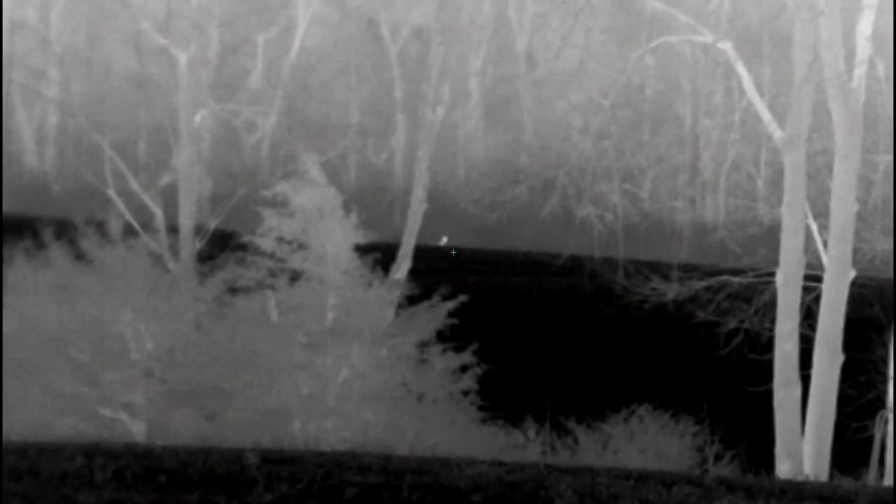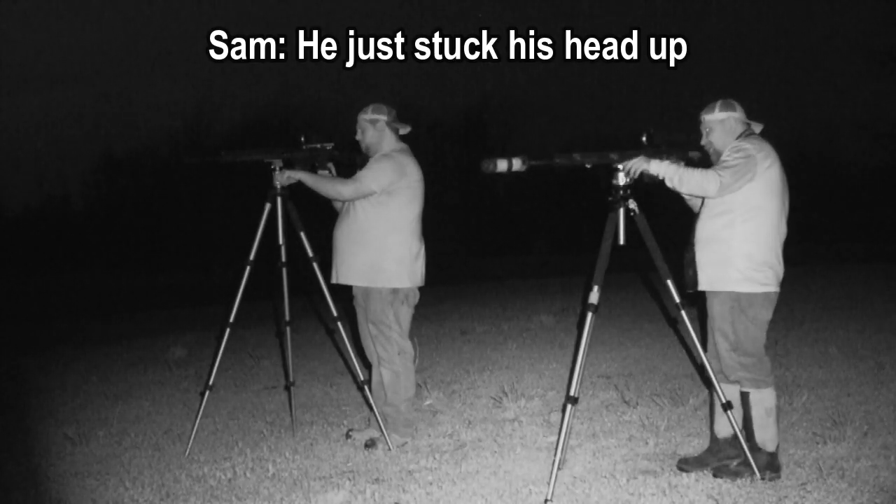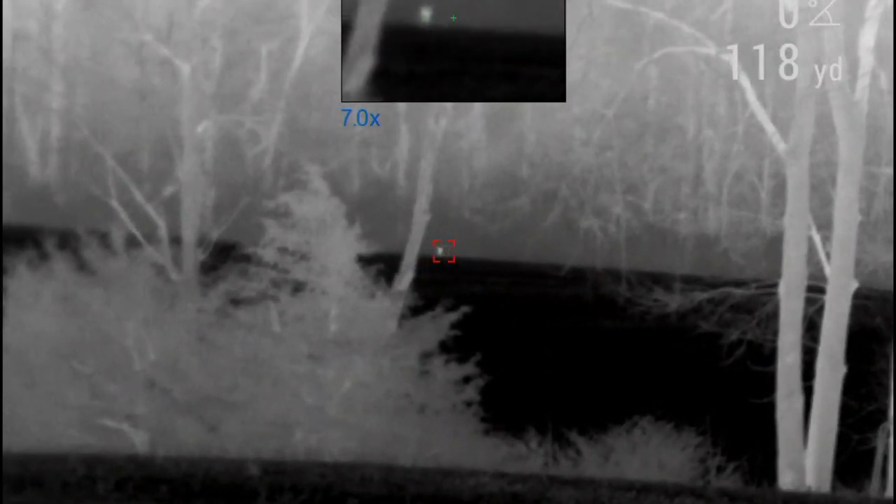See him? Right on top of the hill. To the left of the tree, scan. See him? There, he stuck his head up. There's another one. Here he comes. He's coming. There's his head sticking up. How far is he? I see him.